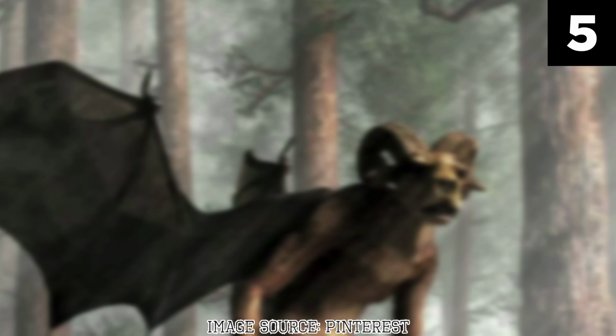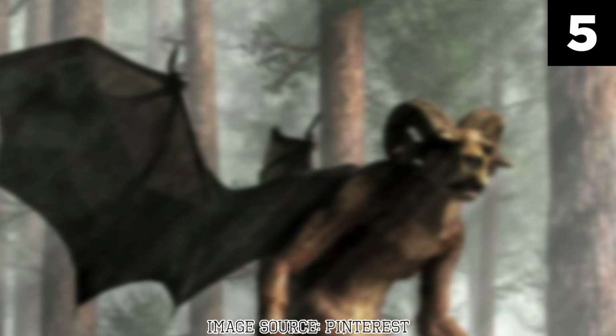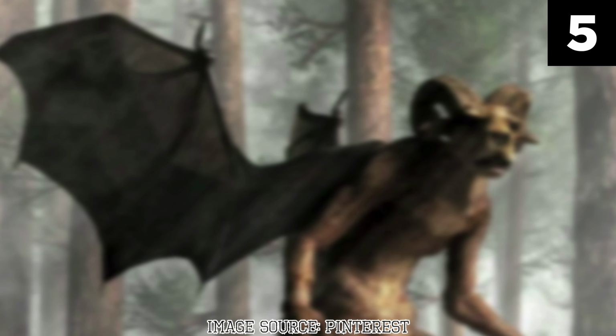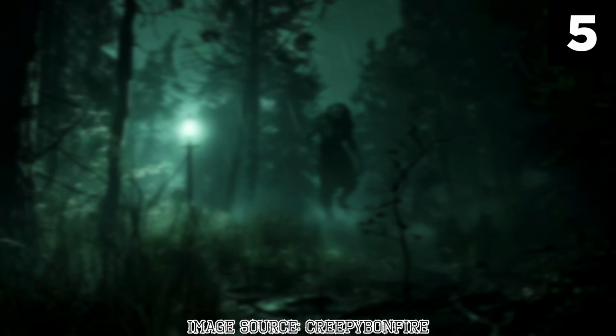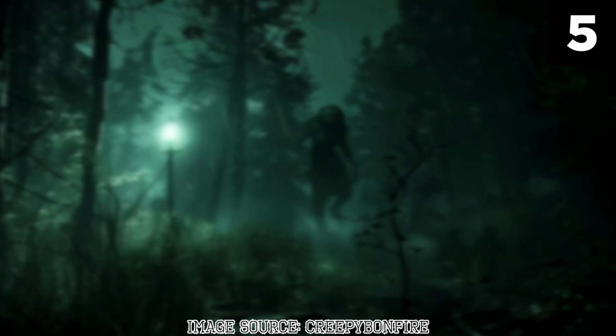Descriptions of the creature vary, but it's often depicted as having wings, hooves, and a terrifying screech. The creature in the trail cam photo bears a striking resemblance to this folklore, adding credibility to the claims of those who believe in its existence. However, without more definitive evidence, the true nature of the figure remains a mystery.